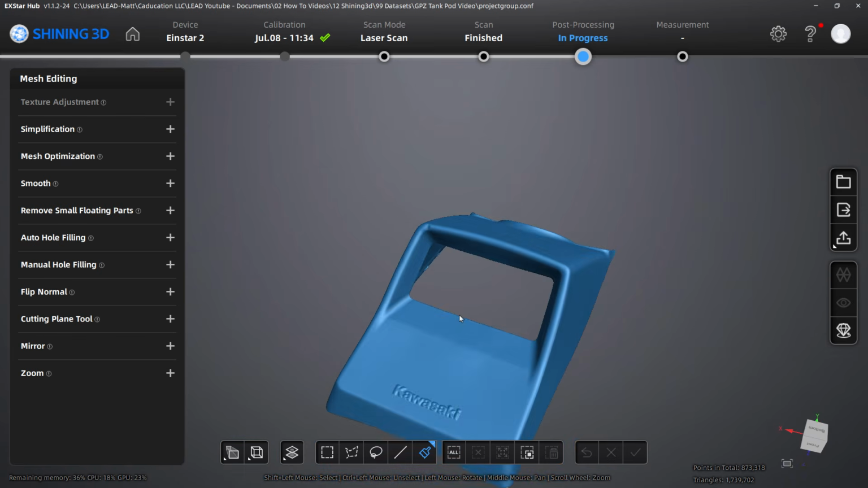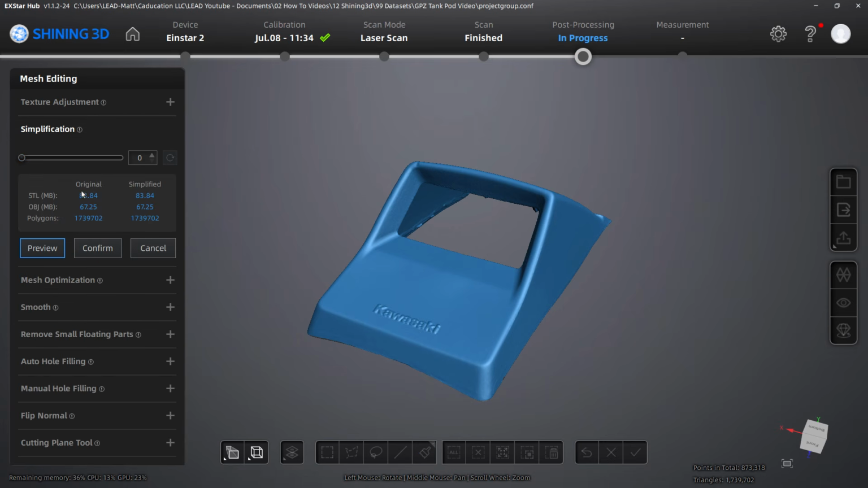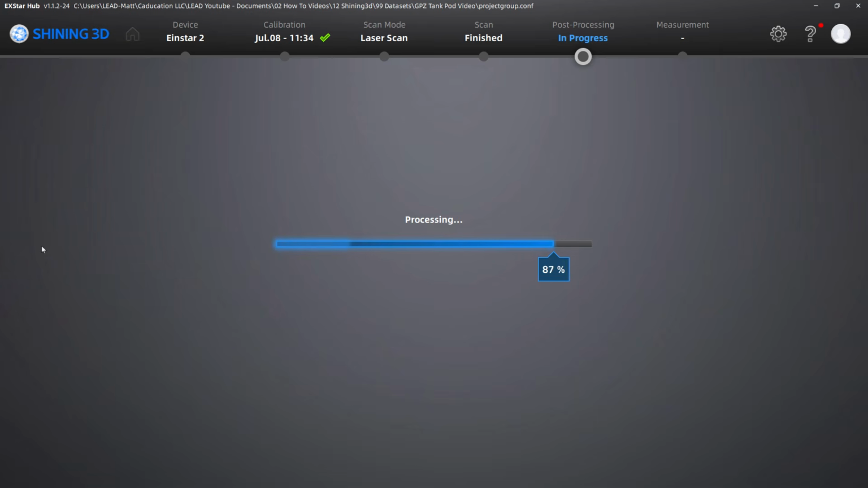Now, once we confirm the mesh, we can just export it at this point if we're happy with it, but there's a whole host of mesh editing tools. Texture adjustment is grayed out because I didn't capture texture data, so that's basically the color. The simplification, so basically you can see what the size is going to be of the original and simplified version. So you can use this slider and it'll give you an idea of the file size. You can preview everything before you confirm it.